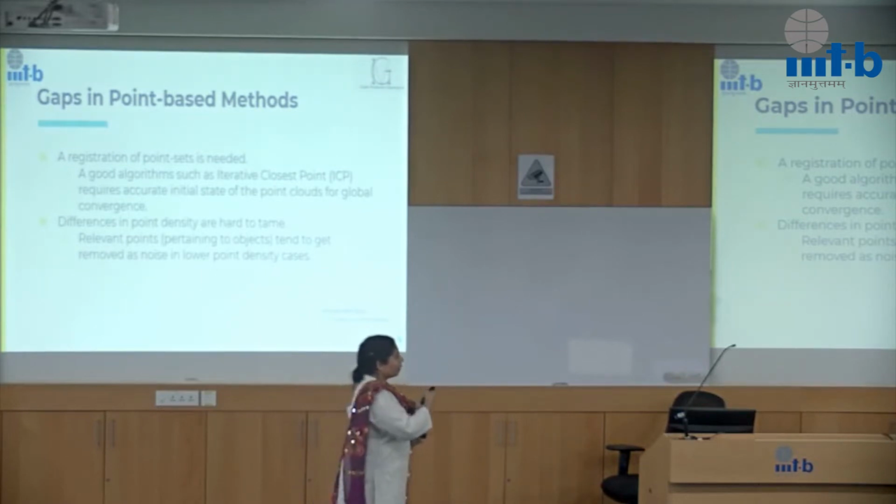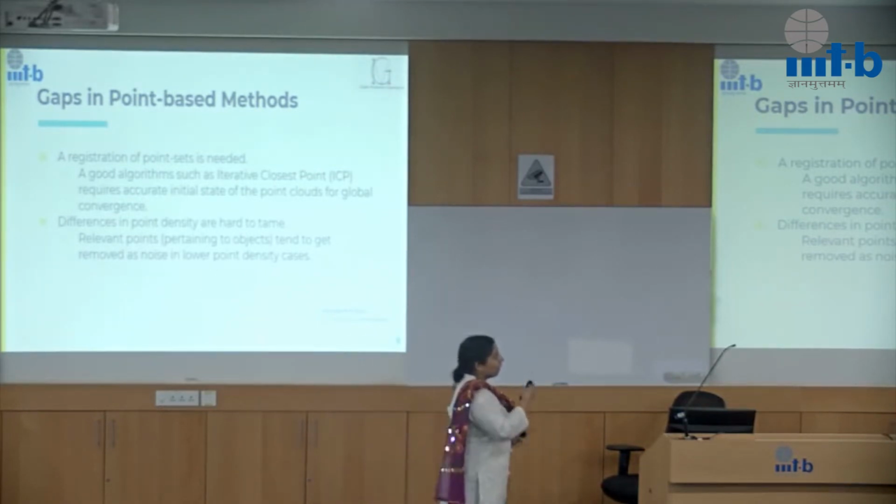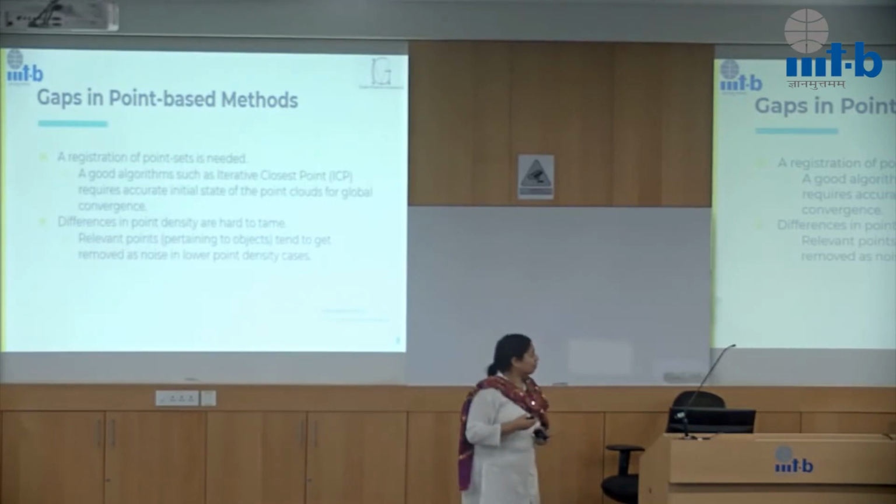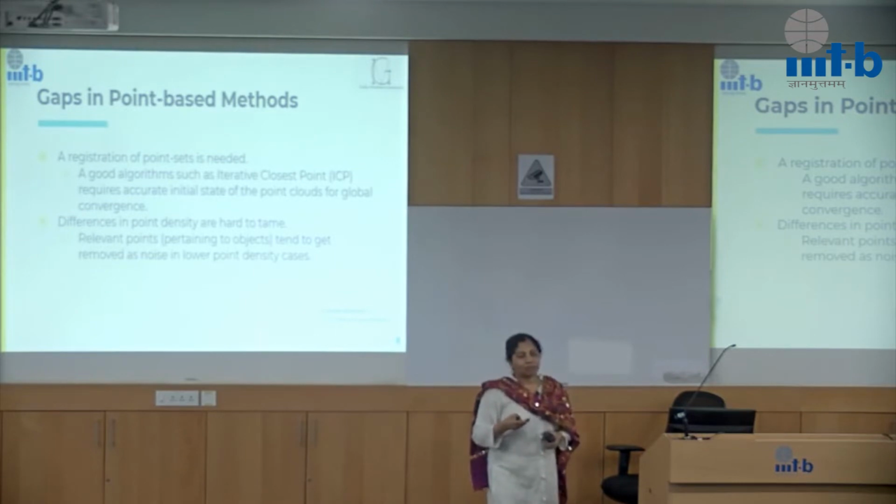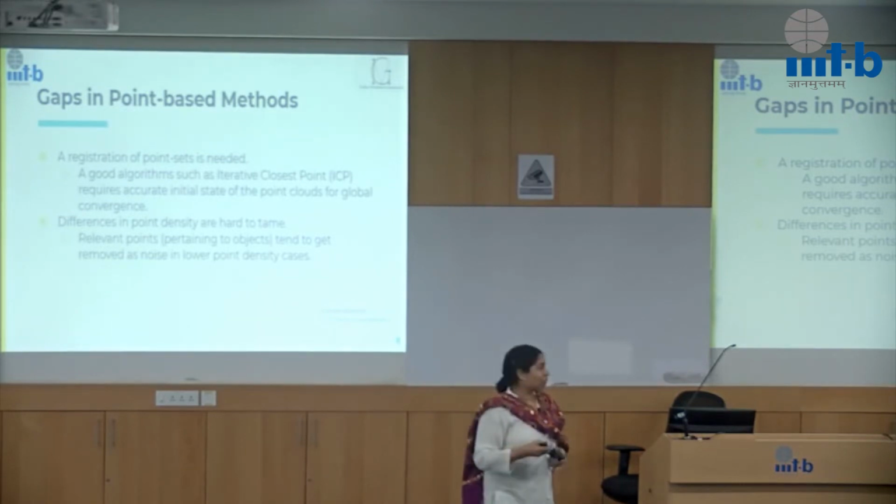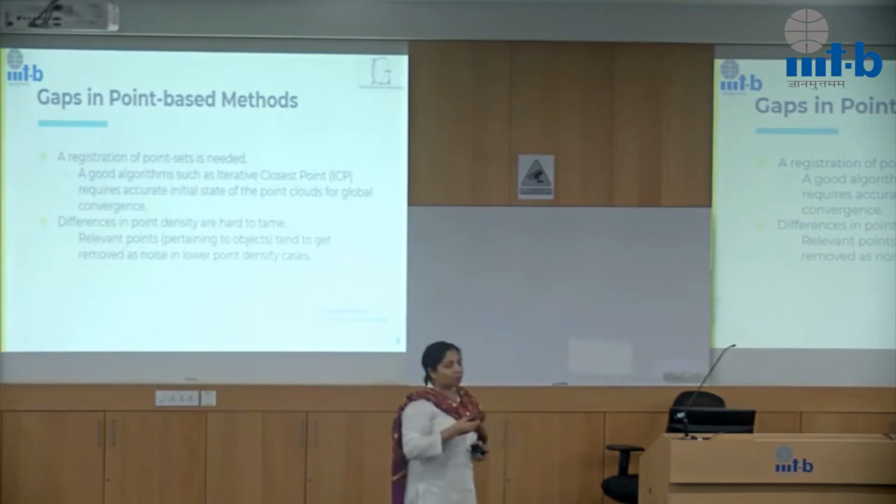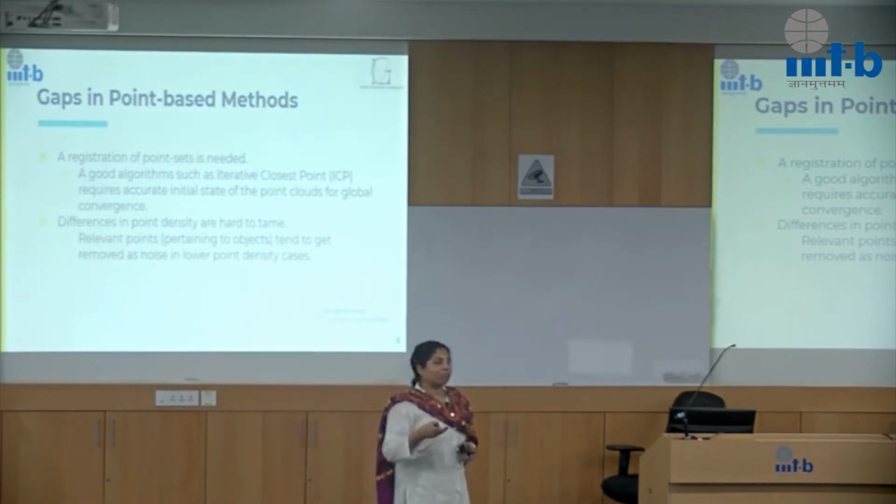And this particular work that I showed in the previous slide, they had used a pretty robust method called the iterative closest point method, which is an optimization method used for finding registration. But their requirement is that the points already have to be in a good initial state.